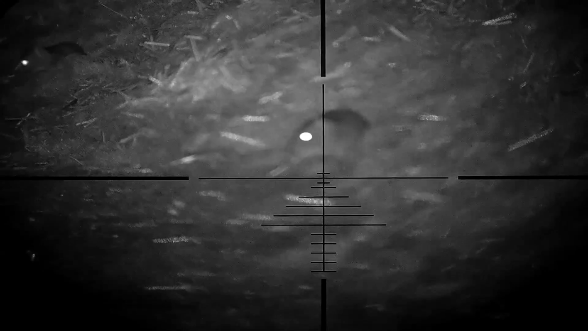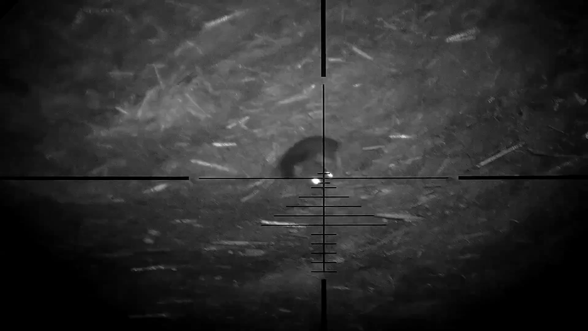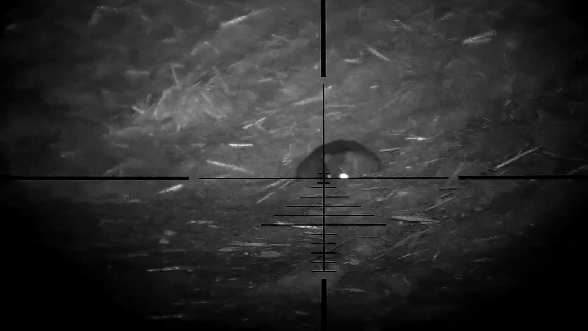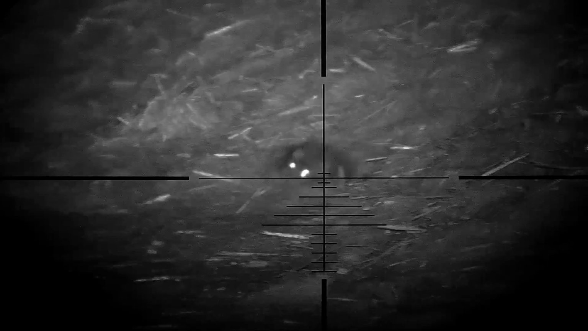They're working their way through the silage, looking for the pieces of meal that's added to it to help feed the cattle. Basically doing the exact same thing as the magpies and jackdaws do that I've shot here before. That's one. Hold still.